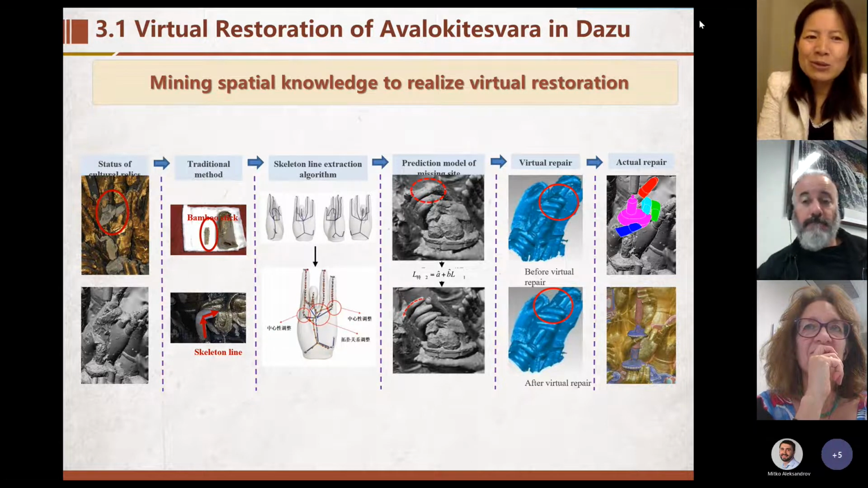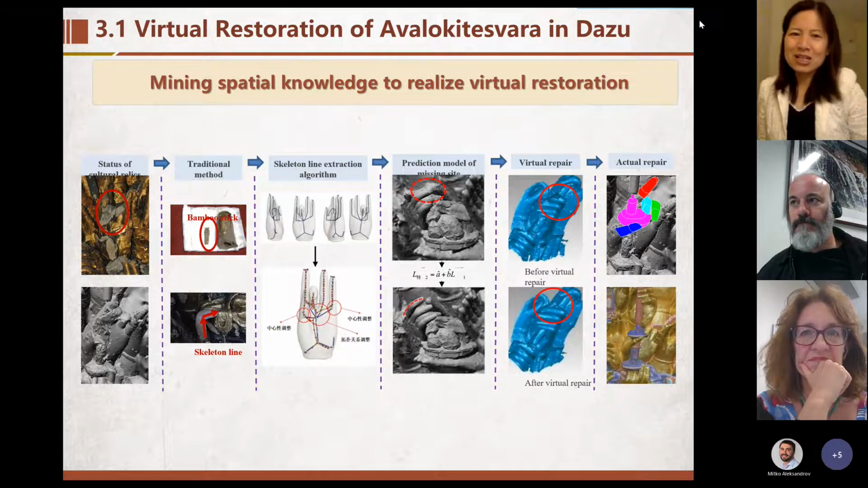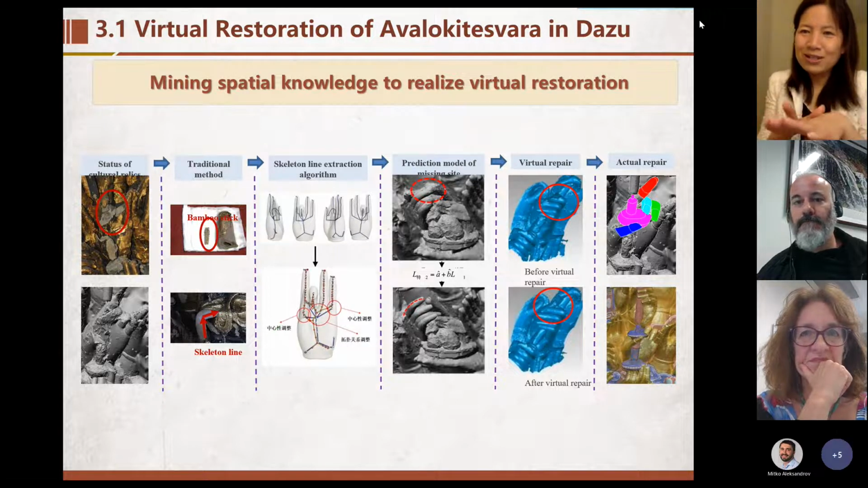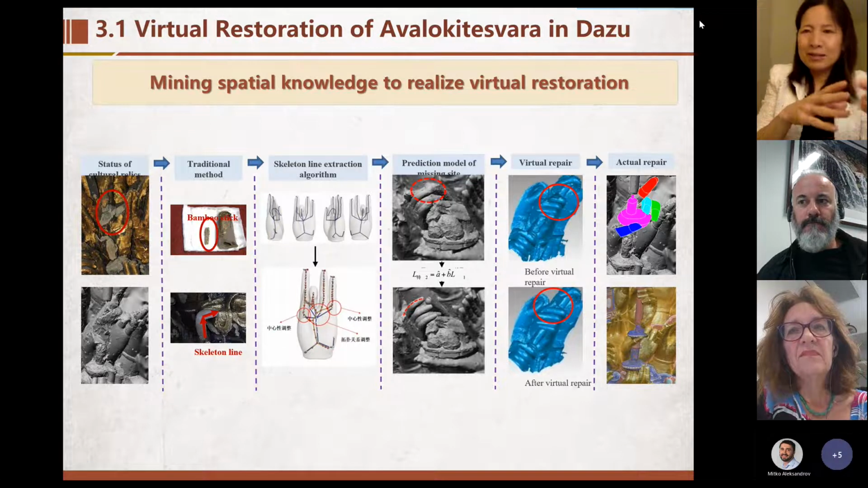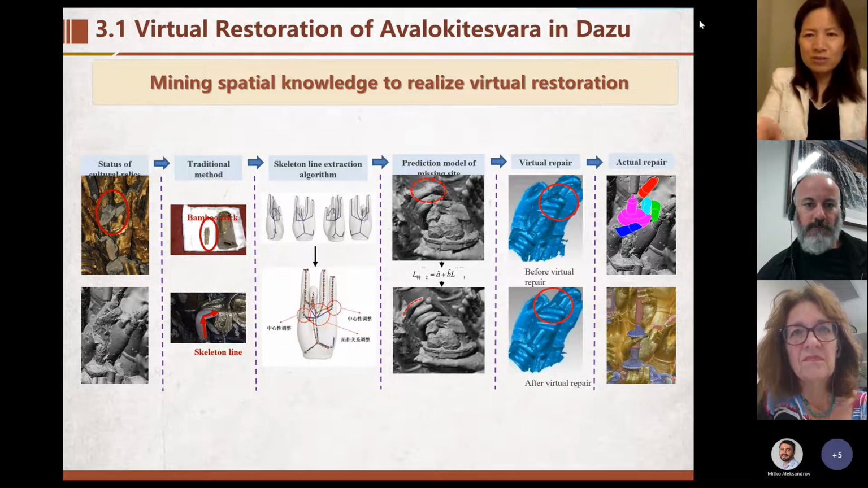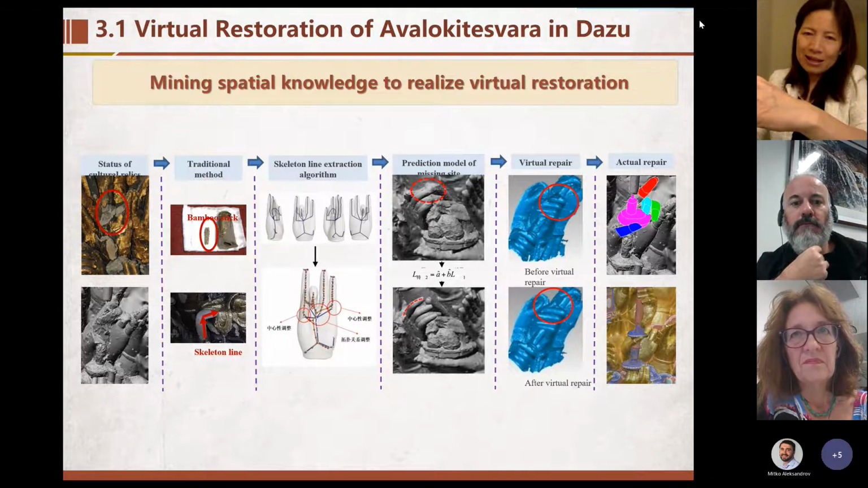My classmate works for the Chinese cultural relics government, so we worked together. He had a very big project, including data acquisition and some environment analysis, and restoring the Buddha statue, and some disease analysis.